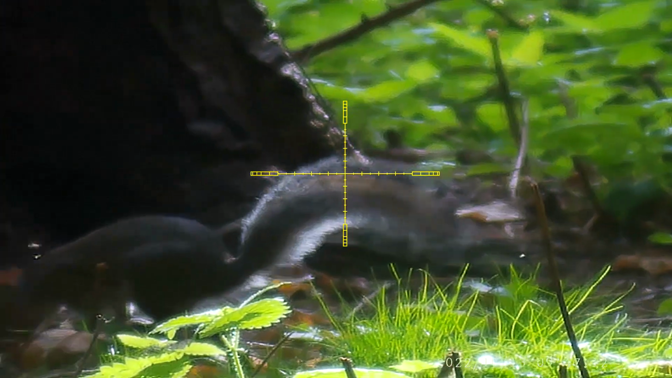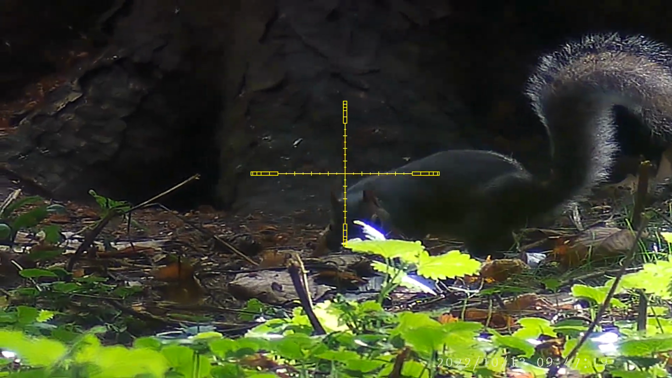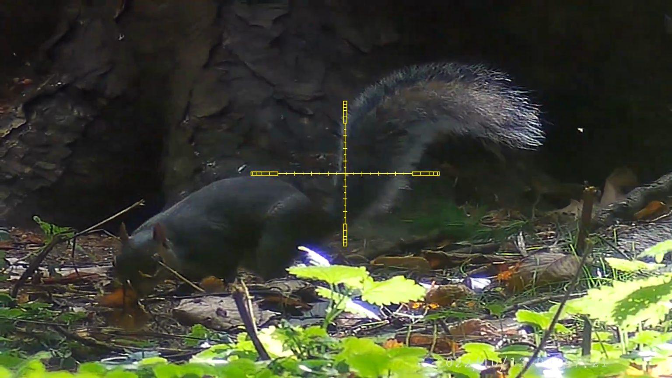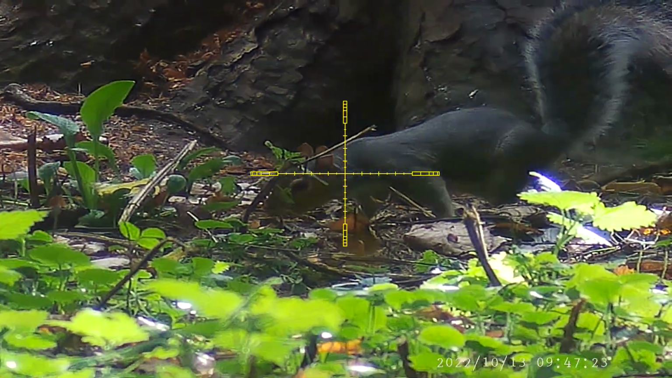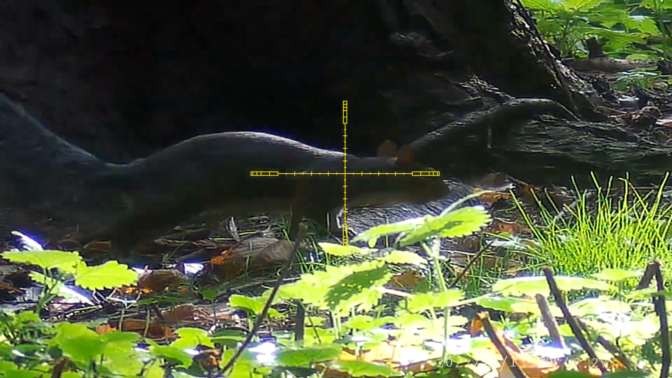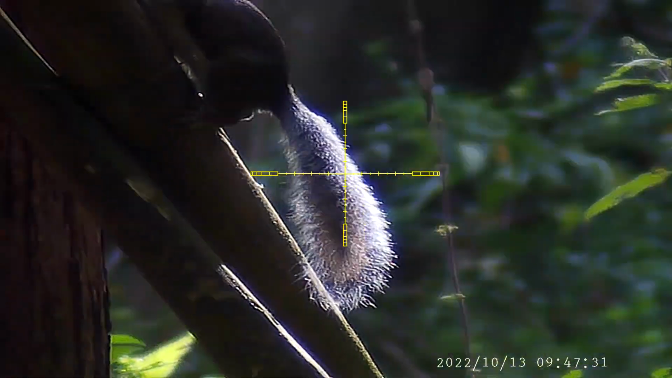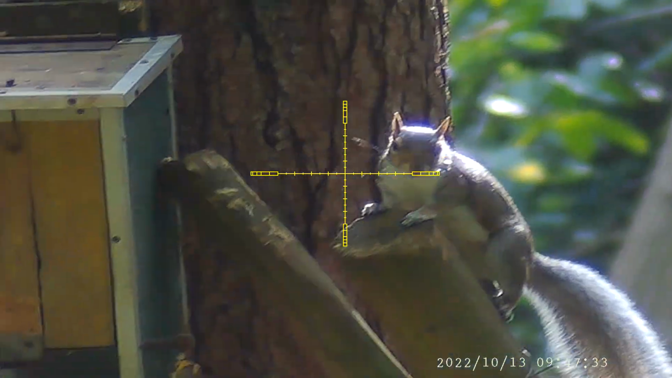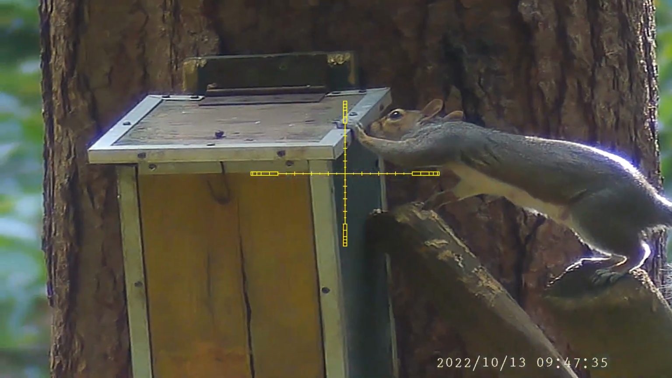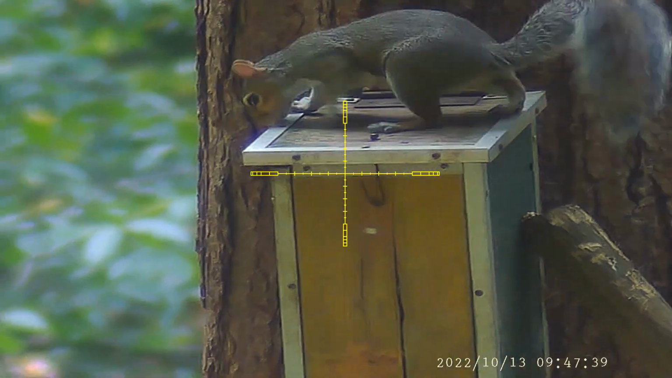A bit of a chill in the air now, and the squirrels are coming back to the feeders. This is the first of my customers. Having a sniff around, see who's visited earlier. Seems quite relaxed though. Straight up to the feeder. Another bit of a sniff around. Won't be able to resist the peanuts for long though.